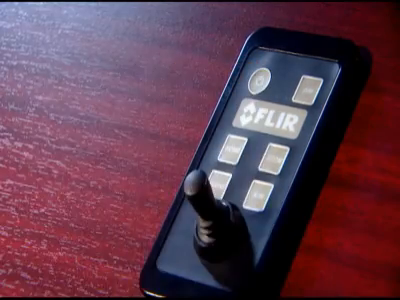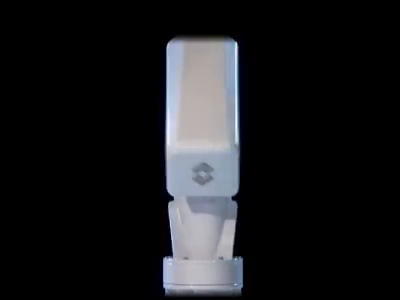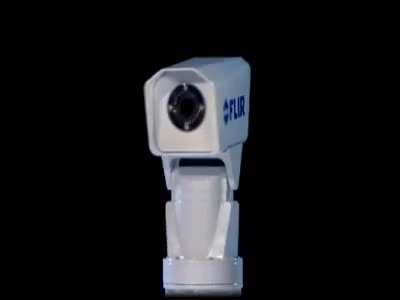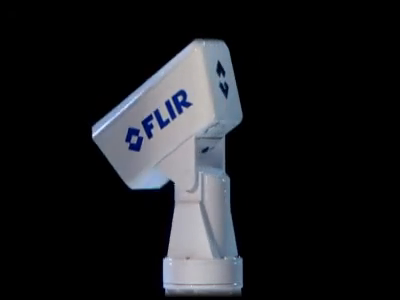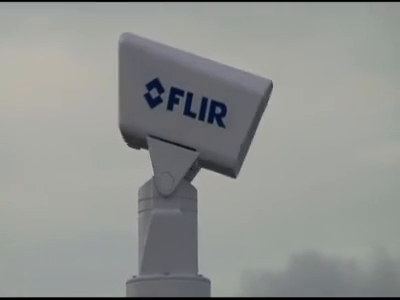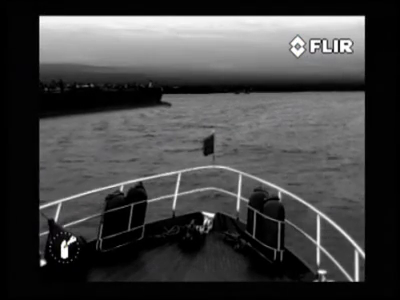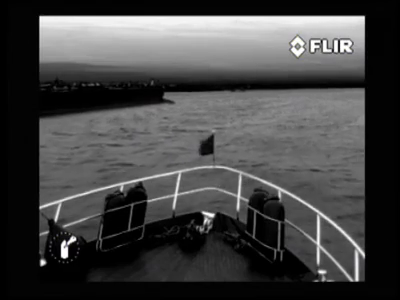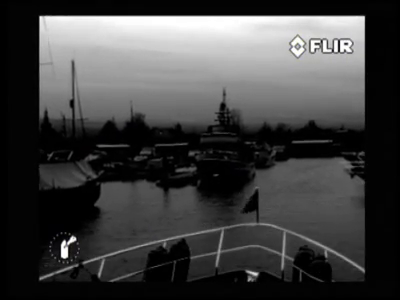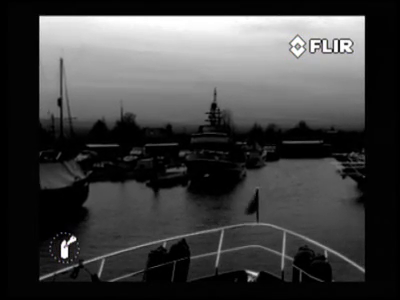The Navigator pan tilt is equipped with intuitive joystick control, which allows the captain to see approximately 180 degrees horizontal and around 45 degrees vertical. This offers superb situational awareness. The Navigator provides crisp, clear thermal imagery in total darkness and light fog or smoke. It features the same thermal imaging technology found in many of FLIR's most sophisticated maritime systems, but it's packaged for users who have navigation as their primary application.